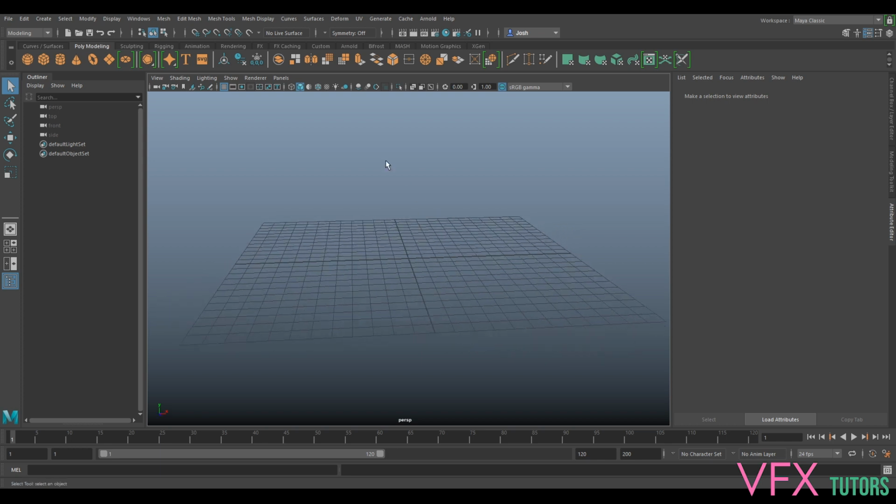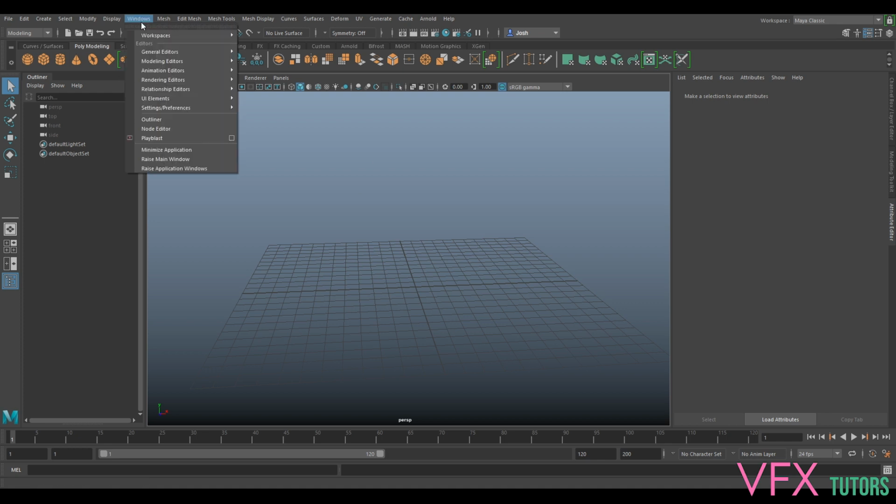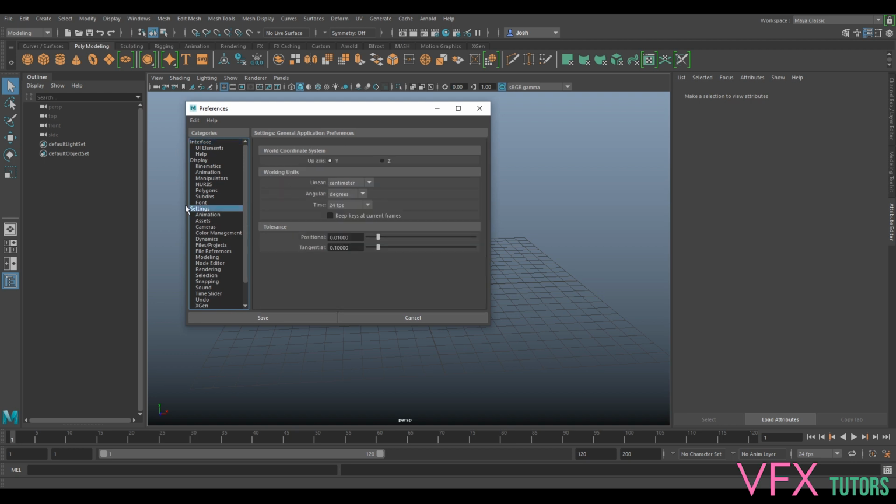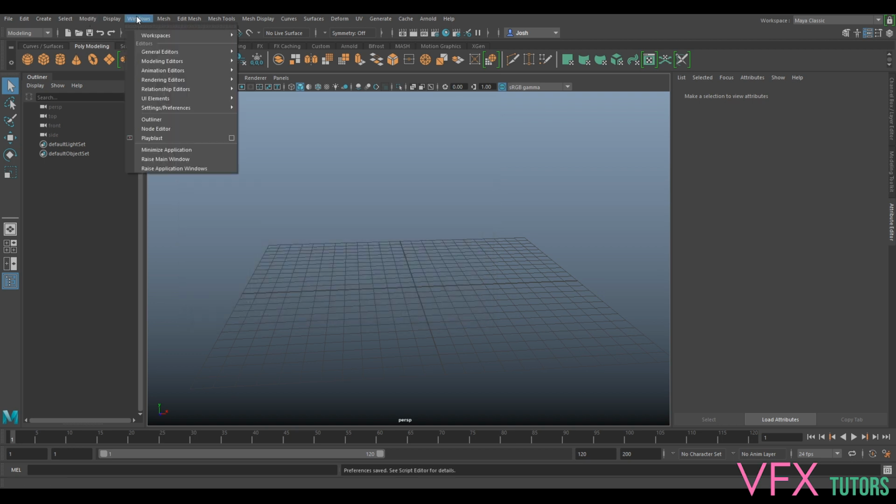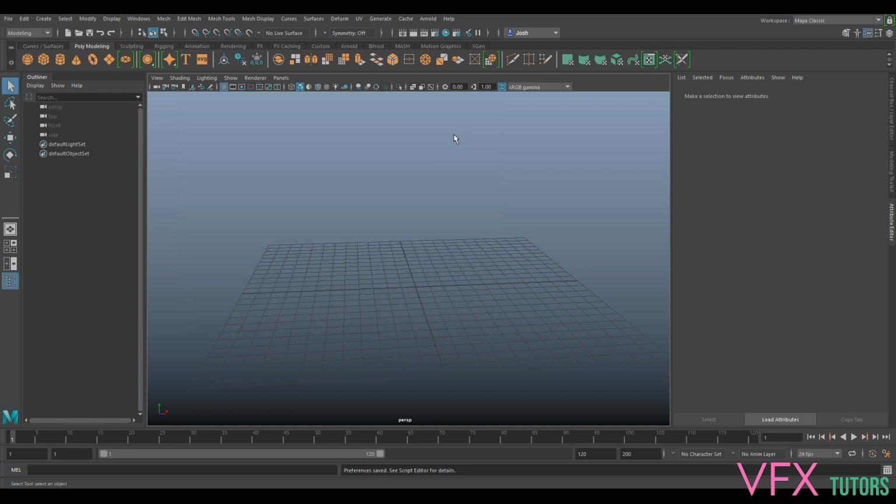So the first thing that we really want to do is you can always check what scale settings your scene is in. It's usually always centimeters, but it's always good just to double check. So I've just gone to Windows, Preferences, and you go to Settings, and you can see we're in centimeters and 24 FPS, which is fine. And this should just be your standard, so it's always good just to double check.